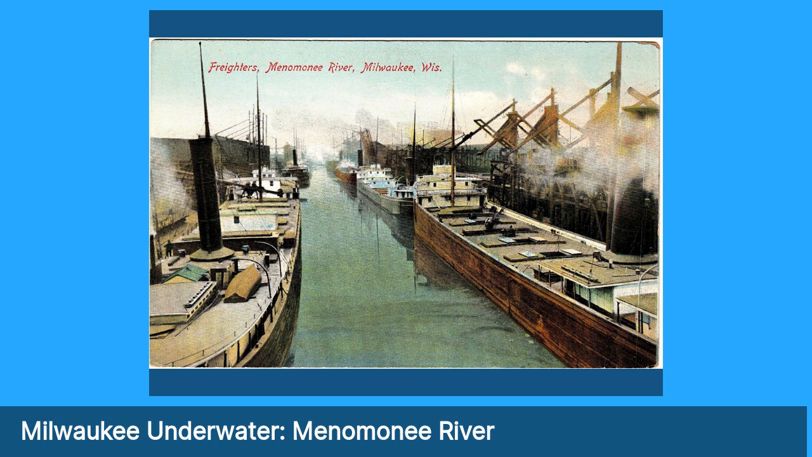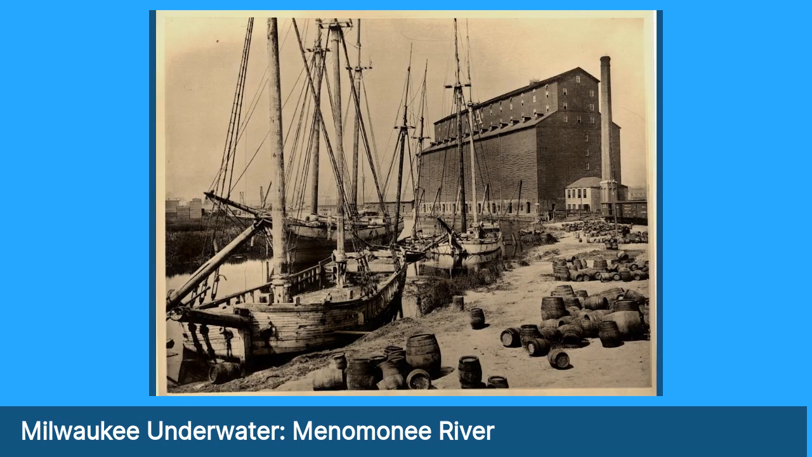It's a tremendous amount of vessel traffic, and I will say, though, that the canals have been dredged since then, but not much and not often. So a lot of the debris is still down there.